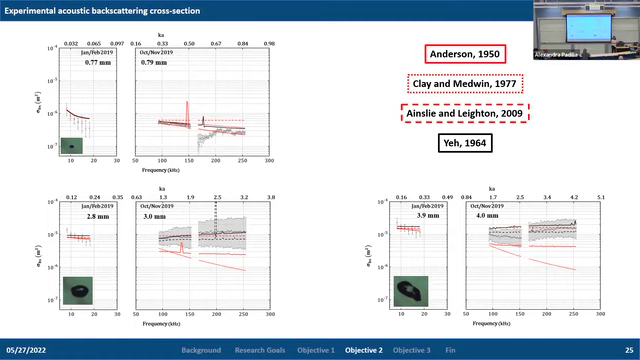So that's just leading into the question that you state that Michael's model seems to fit better than Clay and Medwin. So I guess my question is, what assumptions is he making that makes it more correct than Clay and Medwin, or what is Clay getting wrong? The difference between the two models, they have the same assumptions. The difference is how they describe the damping due to acoustic radiation.